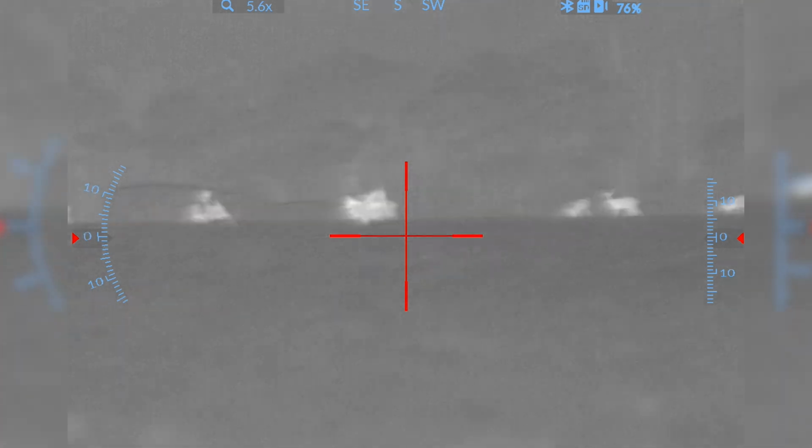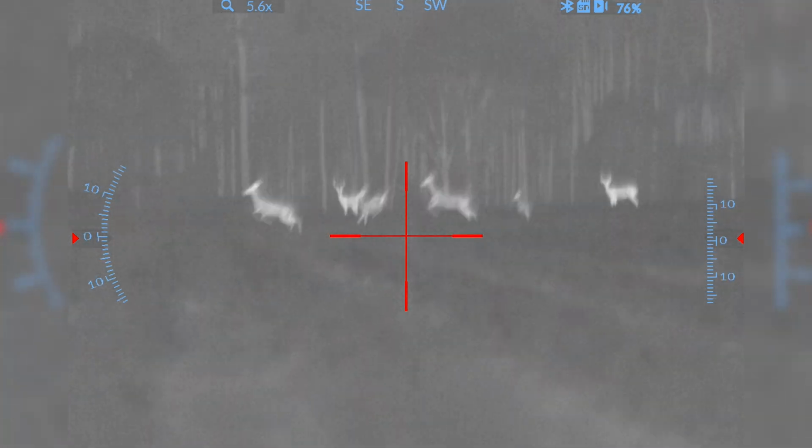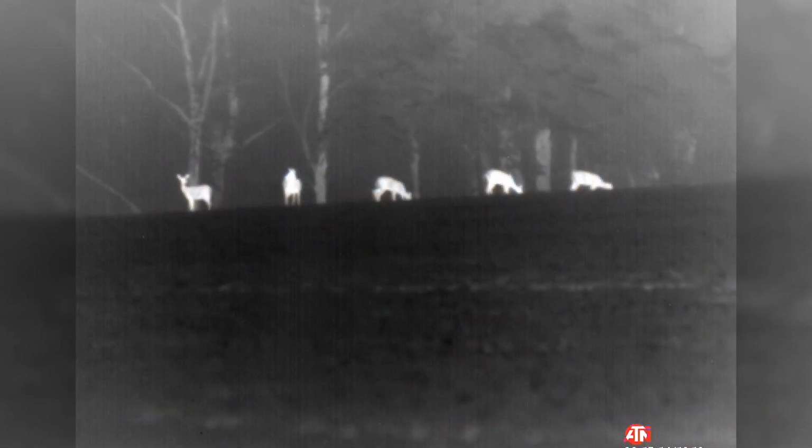So we were listening to all of these, and that balance is essential to sustainability, for the future of hunting and fishing, but also the profitability of our producers.